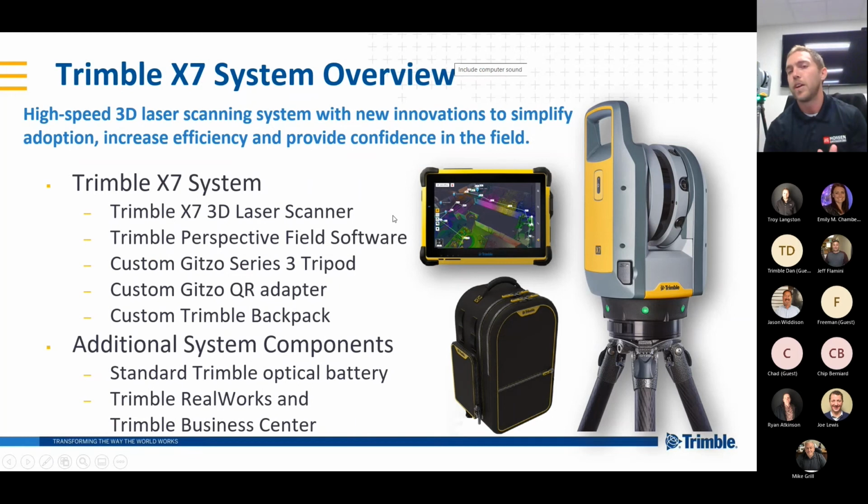Okay, what's included with your X7? So we are going to have, of course, the X7 scanner itself. You also have to have something to load your Perspective software on. The one I'm using today, I actually have Perspective on my laptop, but we have other tablets such as the T10 or T100 that you can load the Perspective software on. You can also load that onto any spec'd out Windows 10 device, so Surface Pro, anything like that. You would have the ability to put Perspective on it as long as it met minimum specs.